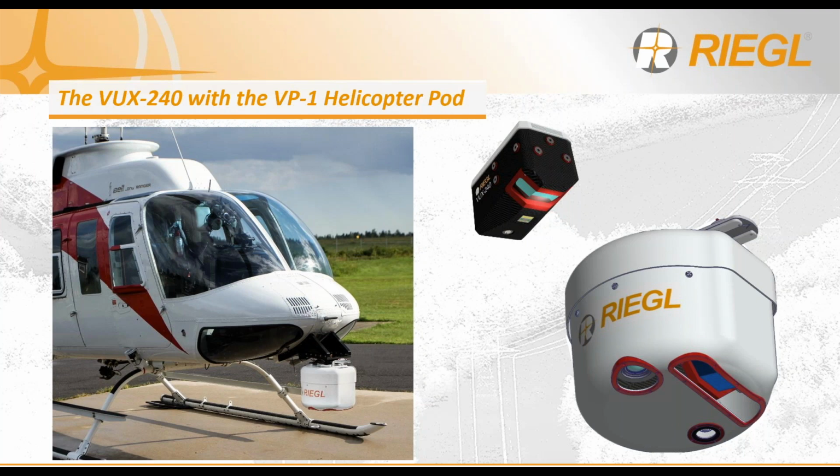RIEGL has also recently made available the VP1 pod configuration for the VUX-240, providing an integration solution for one of the many airframes that the VUX-240 can effectively operate on. In the image on this slide of the VP1, you will notice 2 circular openings on the bottom of the pod. Those are for optional Phase 1 IXM 50 or IXM 100 cameras and or a thermal FLIR Tau 2 camera.